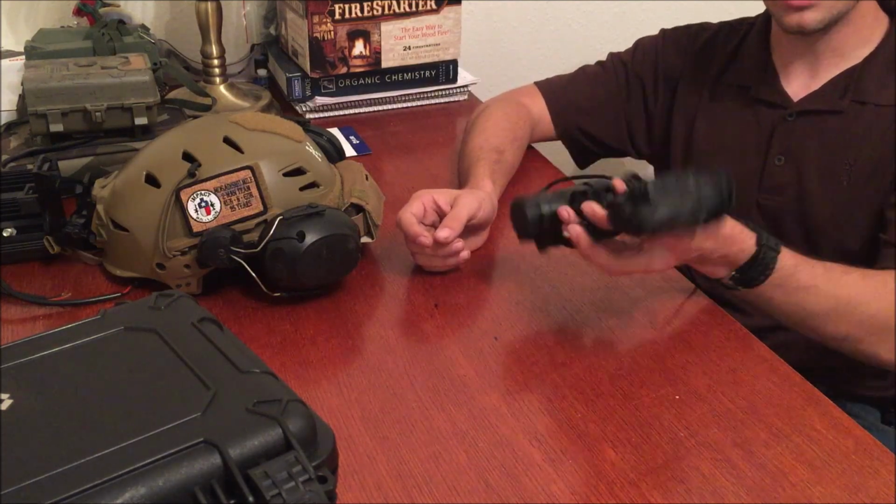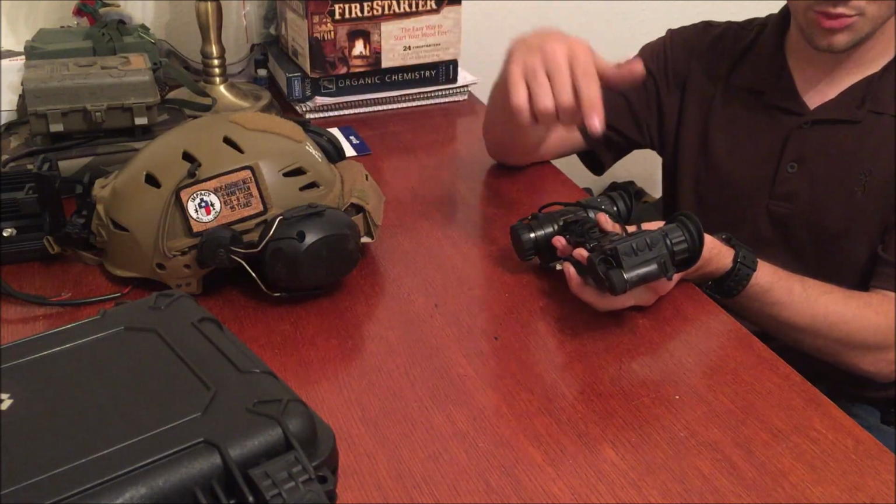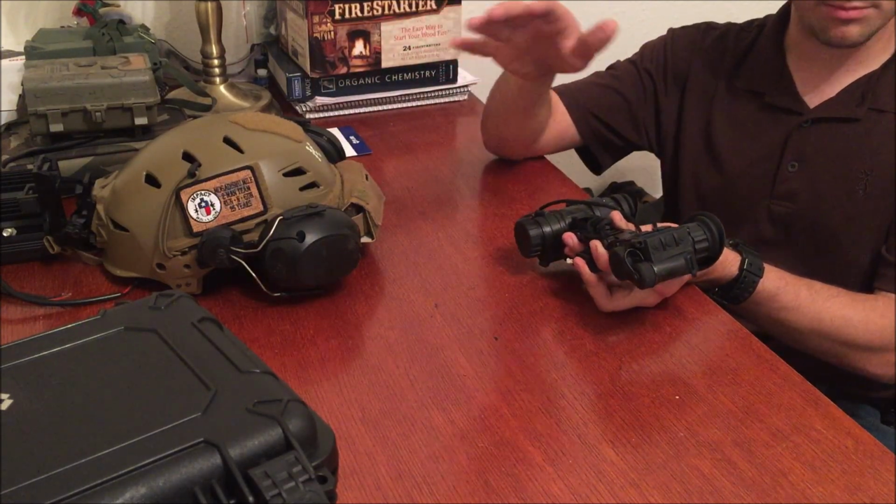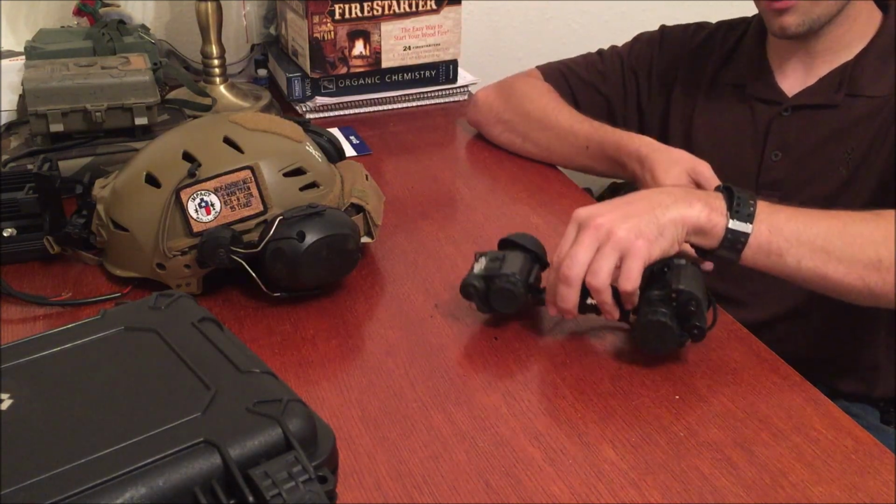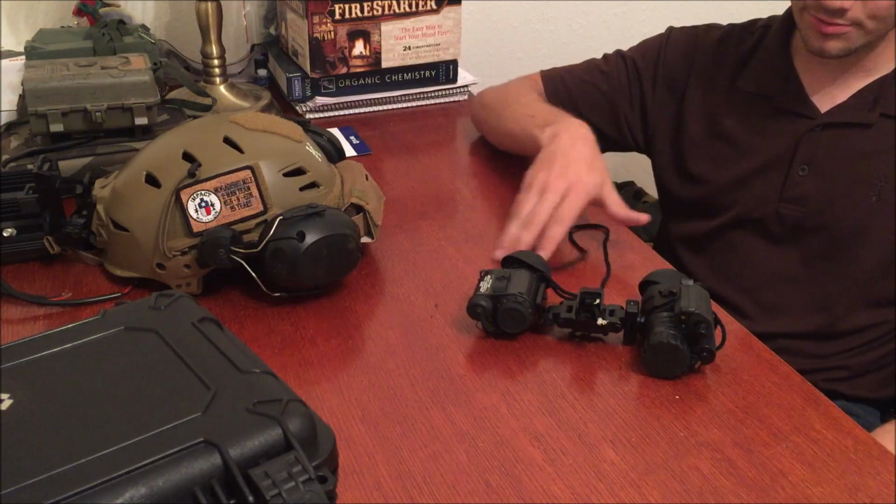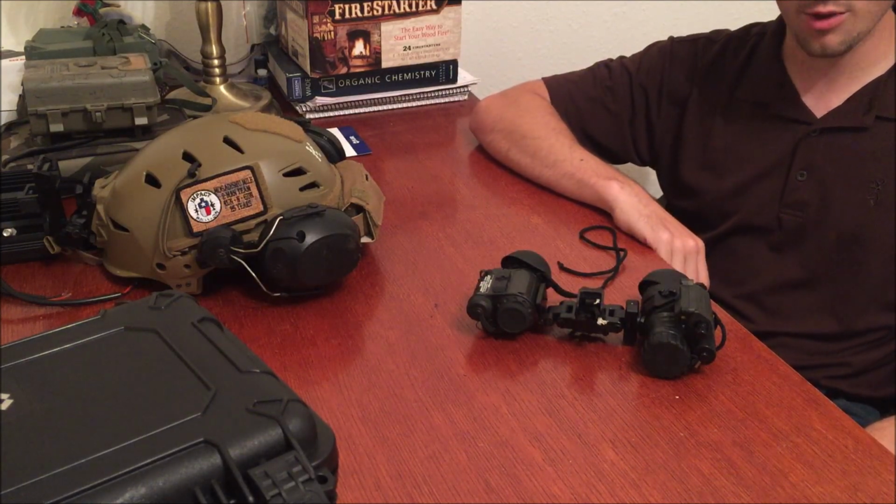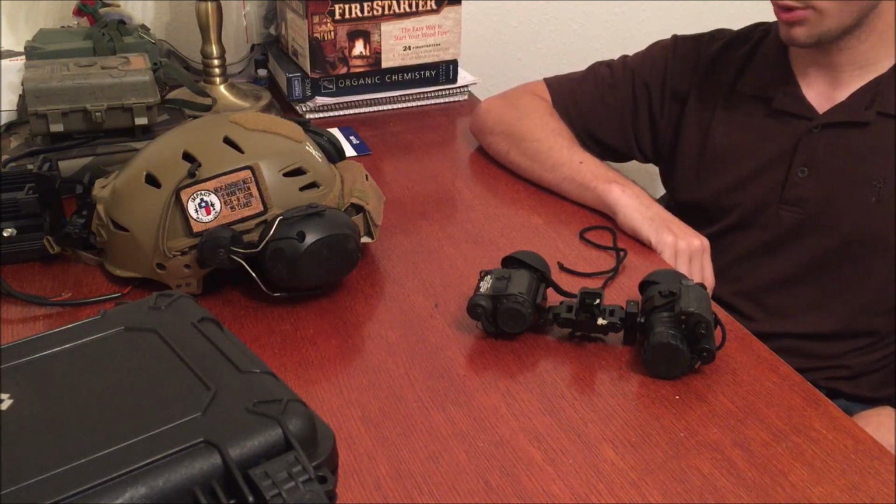You can plug it in through the nifty little port they have on the side right here, run the cable that it comes with to your battery bank, and it'll run off that until that battery bank is empty. So that's a great way to extend the life of the Breach, especially if you're doing a lot of outside stuff. With a battery in, I found that it only runs for about an hour to an hour and a half, and that's with a pretty good quality CR123A.